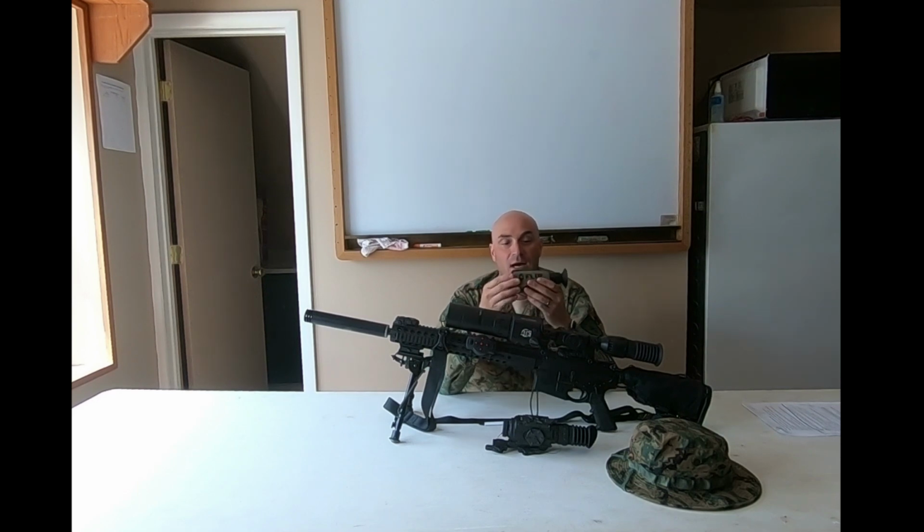Basically, this Flir Scout unit is a great little unit. It works okay in the bush up close, but its biggest thing for combat multipliers is like in home defense, around stuff like that.